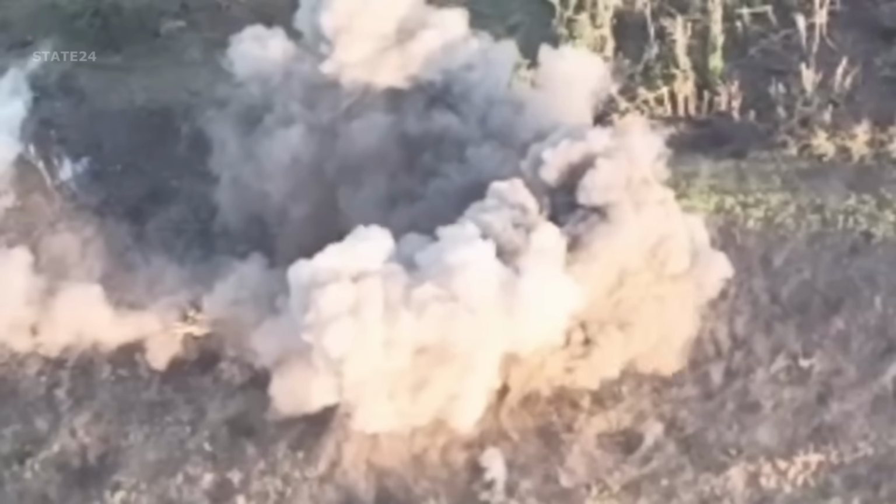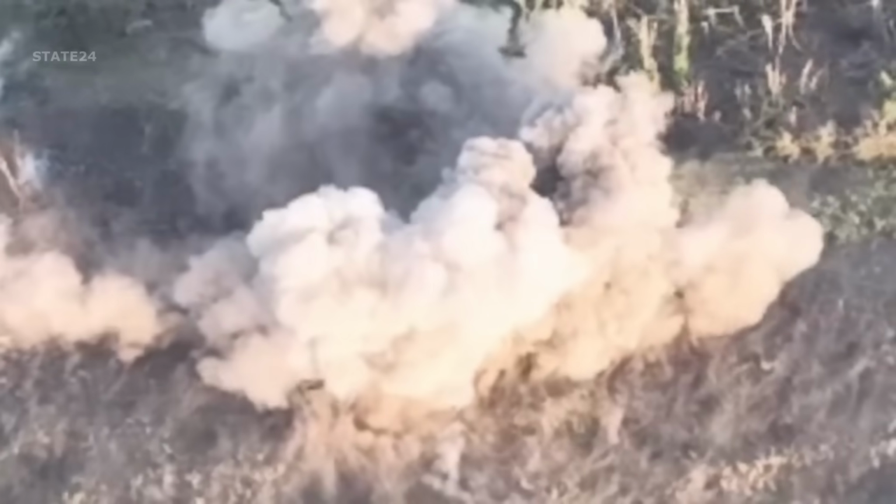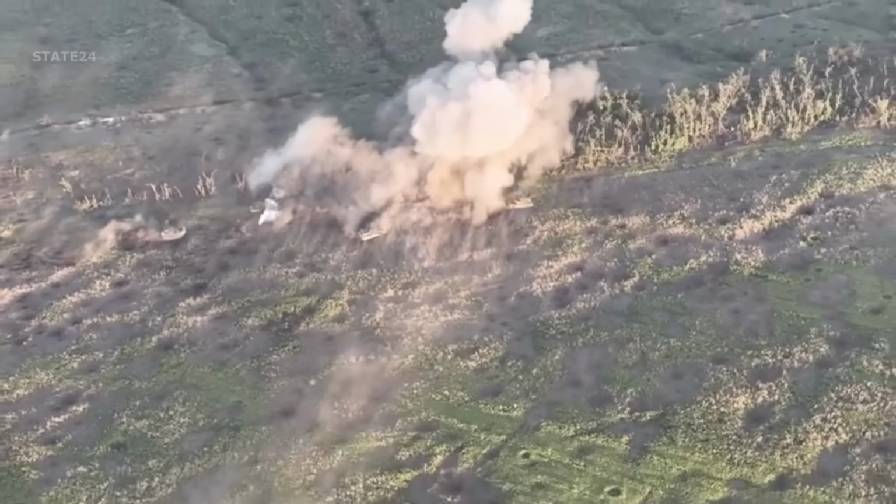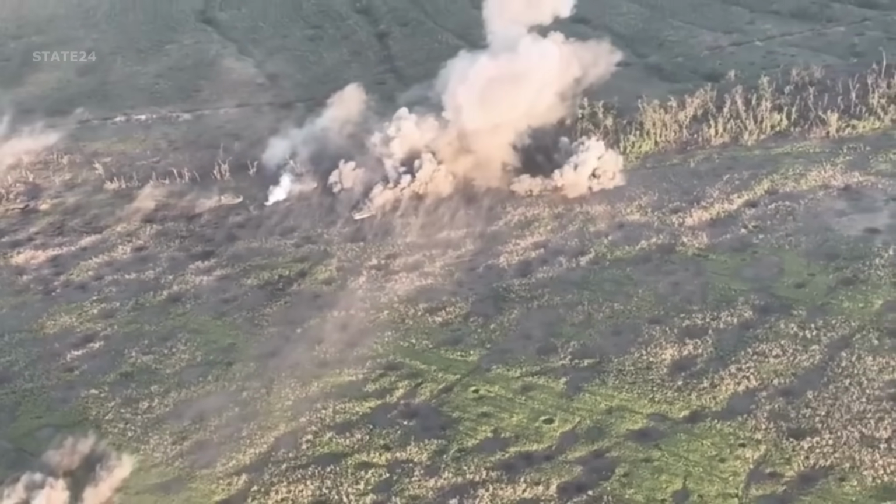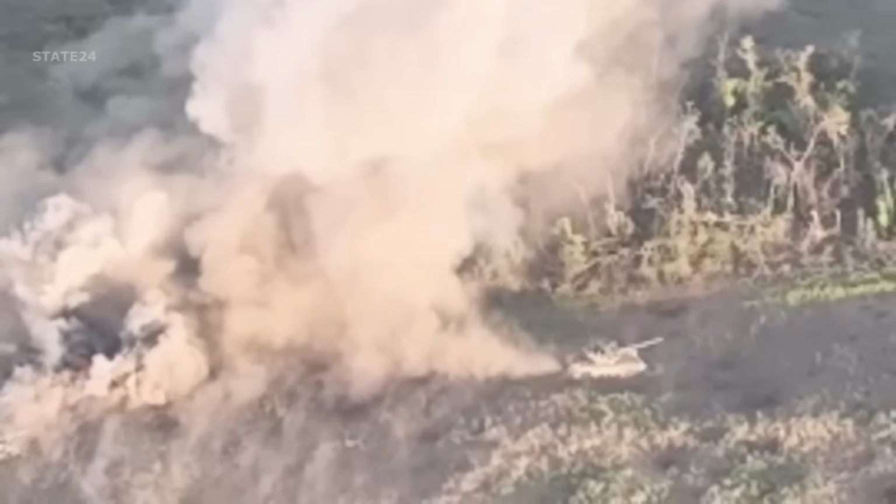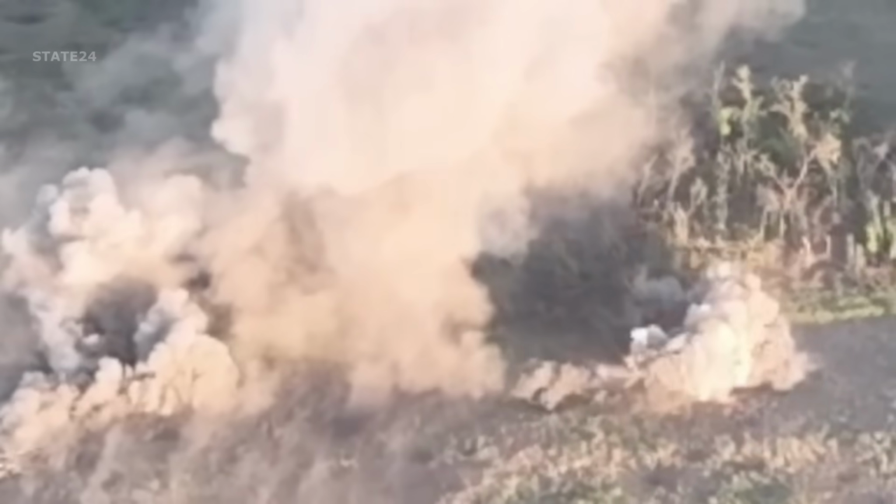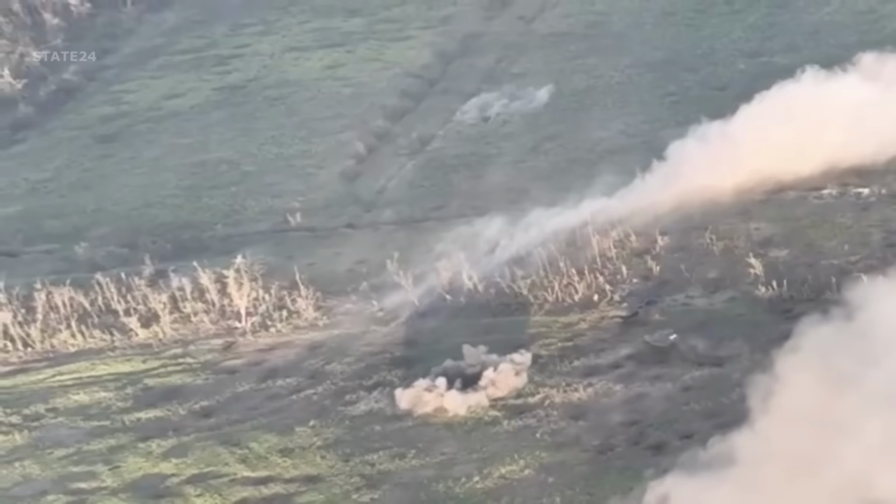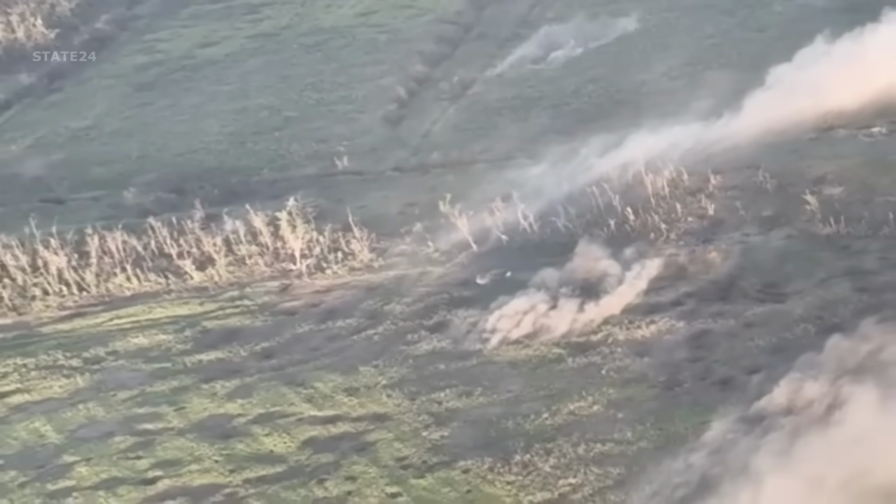Other Russian armored vehicles panicked but decided to continue. But this is a trap where Ukrainian forces have planted hundreds of mines. It started to explode all the mines one after the other. One by one, the Russian T-80 and T-90 tanks hit mines and were destroyed.